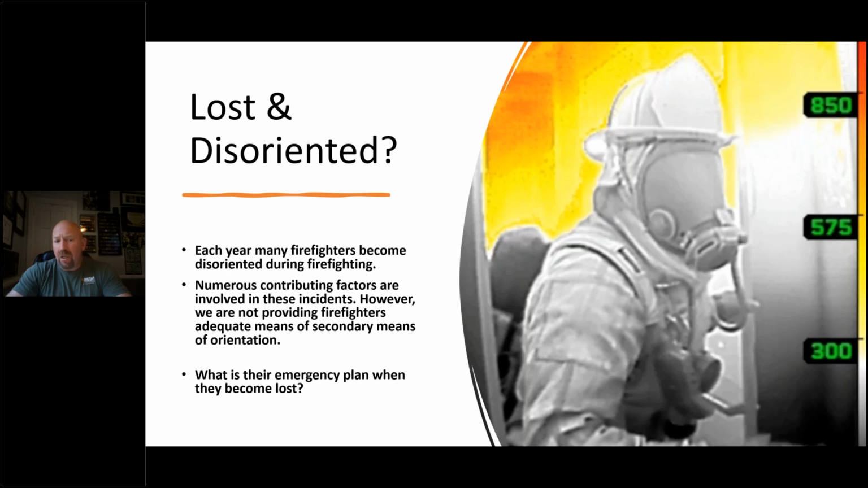Each year, firefighters continue to become disoriented during firefighting efforts. Numerous contributing factors are involved in these instances. However, in general, the fire service is not providing firefighters adequate secondary means of orientation. When I say secondary means of orientation, you understand that your primary means of orientation should not be a technological device that's not intended to take high heat conditions for a long period of time. These devices can fail, and have failed, in high heat based on the way we treat them. So if we have a secondary plan built into our device or carried on us, we should know how to use that in the event of an emergency. However, training has not been added to these devices and firefighters have not been educated on it.